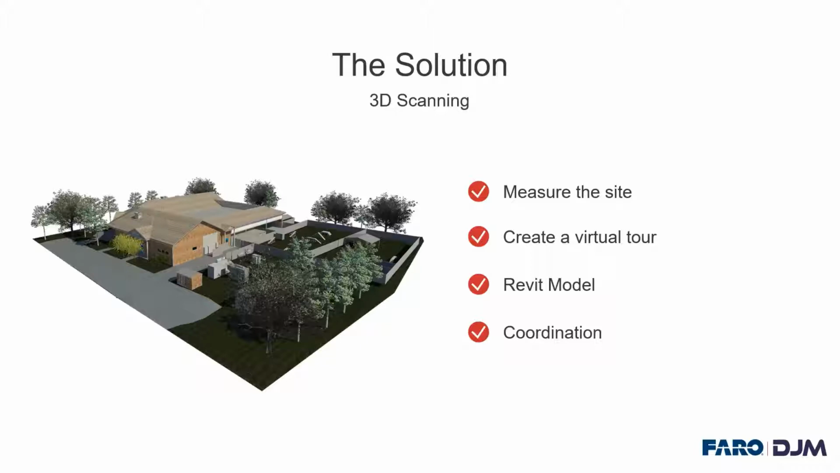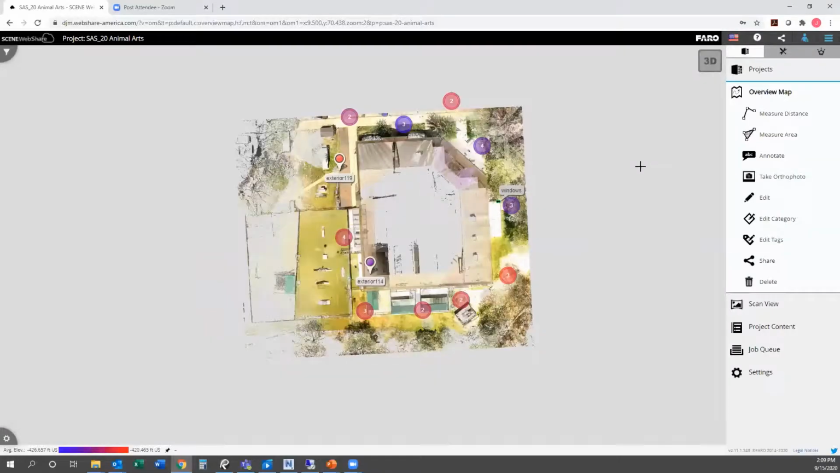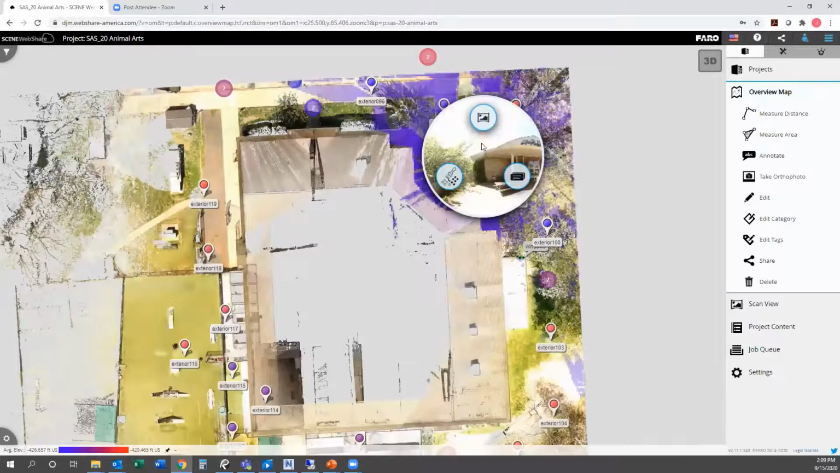So just to touch base briefly, I'm going to slide this in here. This is FARO's WebShare Scene that you can get. We can put a project up here on the cloud, and you can see there's a layout of the building itself, plan view. So we can pick areas that we've scanned from. So here's a scan location at the front of the building.